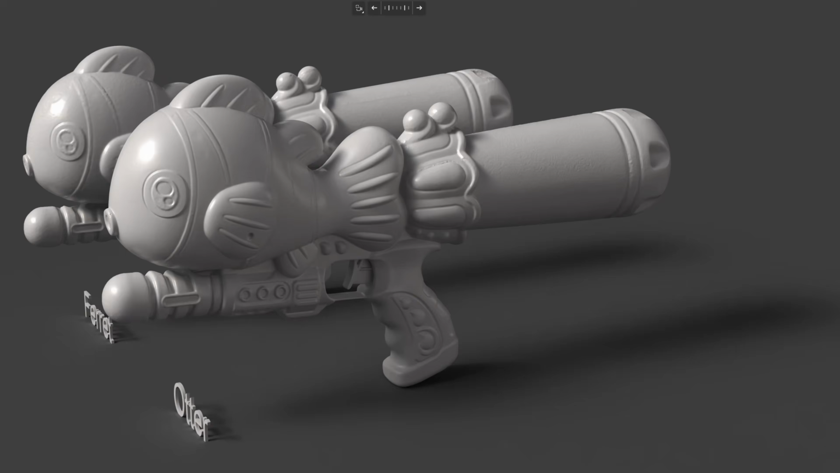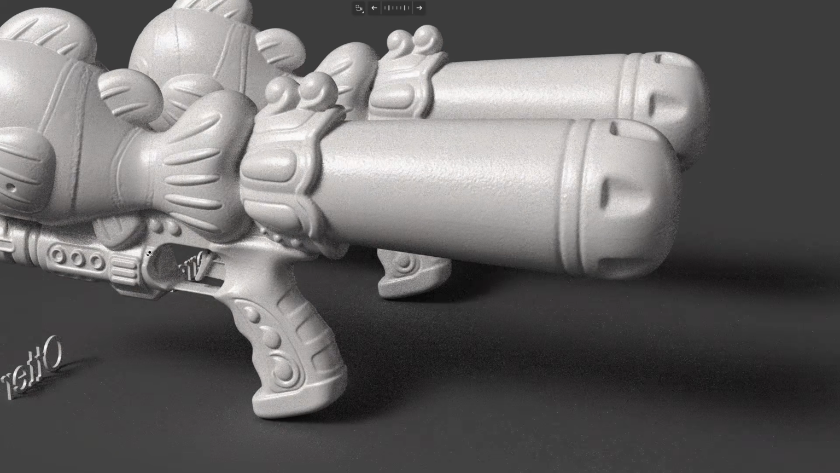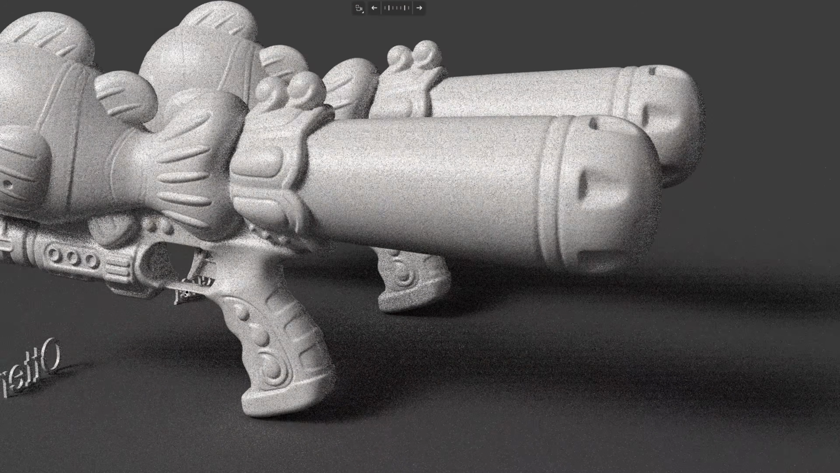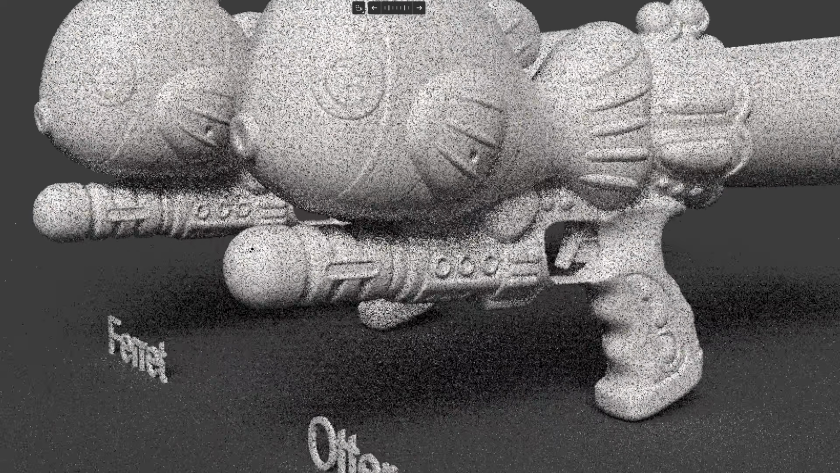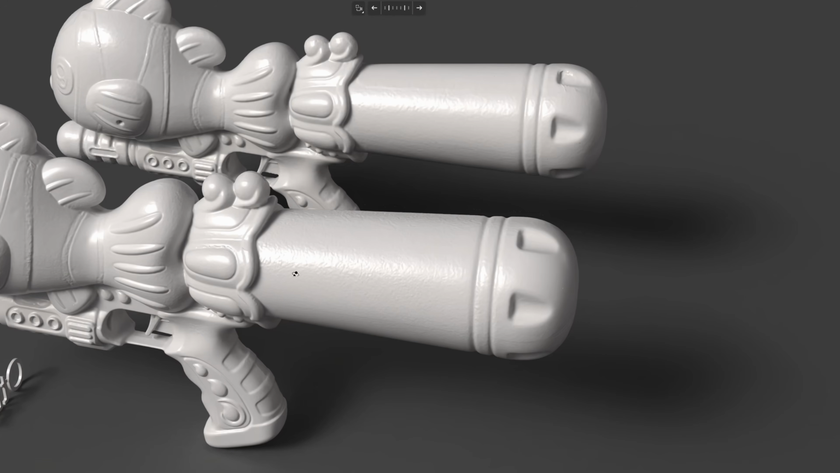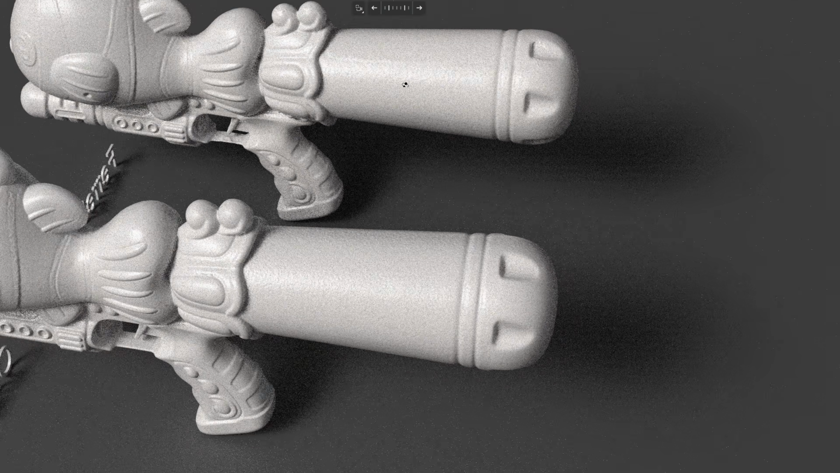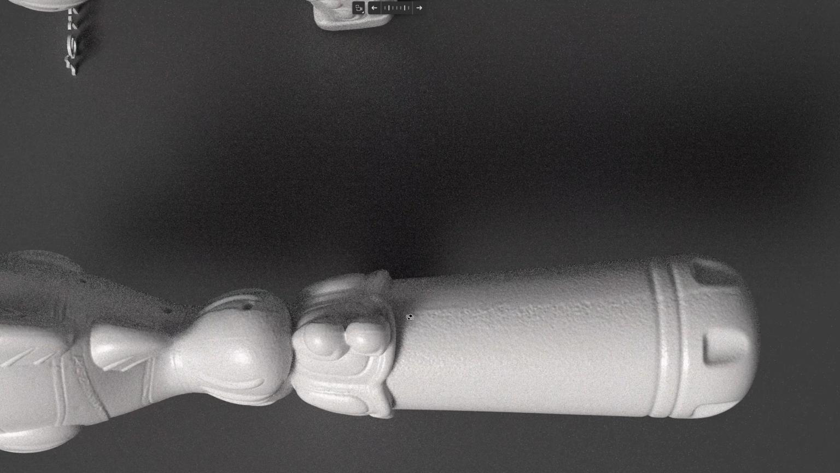If you look at the detail near the trigger, see it's all scanned inside of the trigger housing, and for the Ferret also. But the Otter does the better job. It's more complete. And if you look at the sharpness of the scan, the Otter gives sharper detail than the Ferret. The water bottle area, dark blue color, the surface is a little rough here, about the same as the Ferret. And you will also see the seam line from the two scans merging.